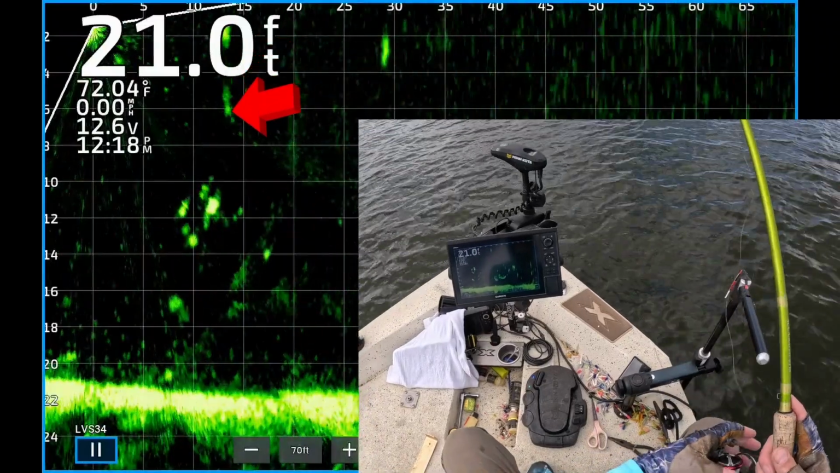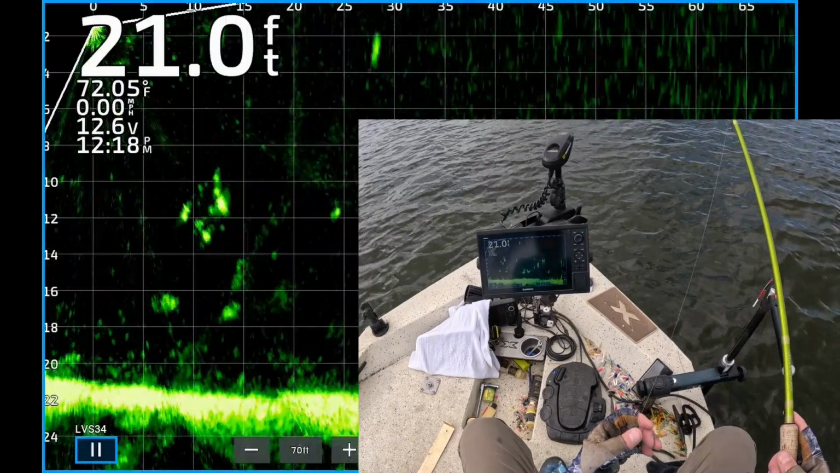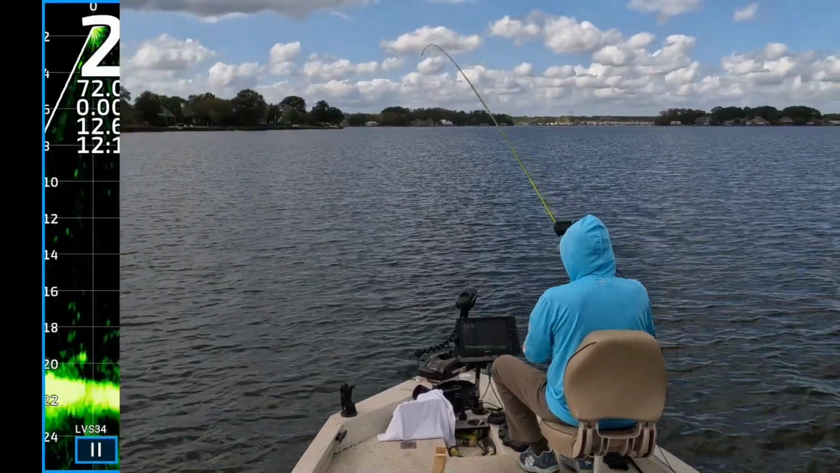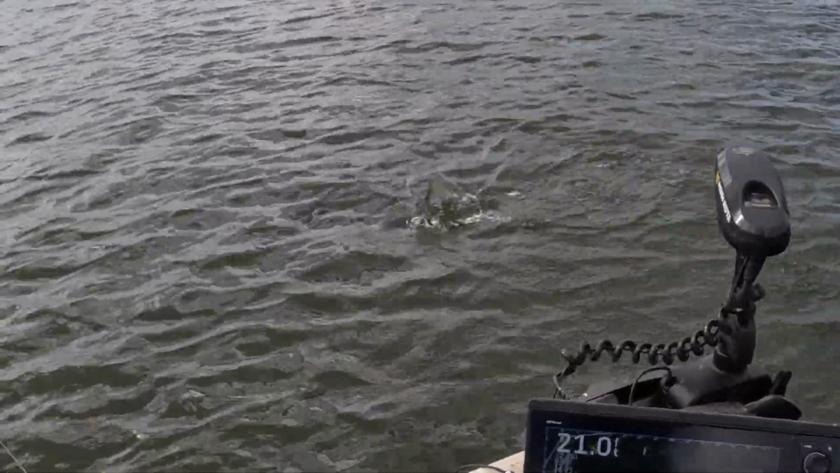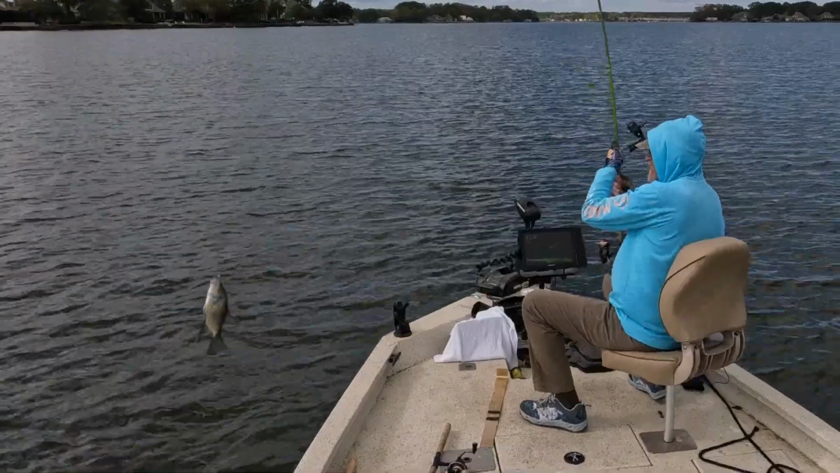There's my jig and weight, just in front of the boat, 15 feet out or so, right on top of a nice looking crappie. There's one. He just ate it. Right under the boat, on the way to the boat. Catfish. No, it's crappie. Dang. Well, just get up in this boat, dude. Get in here. Get in the boat.